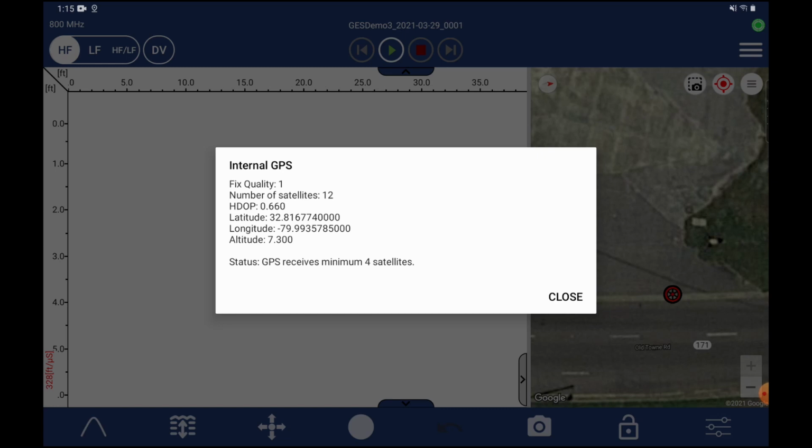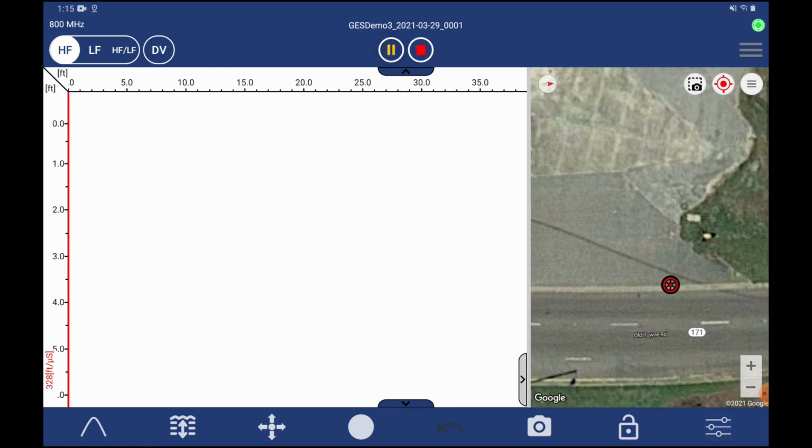So we're getting a fixed quality of 1, which is raw GPS, and we're getting 12 satellites today, which is really good for non-RTK GPS. And then the HDOP is relatively low, so our precision is pretty good today.